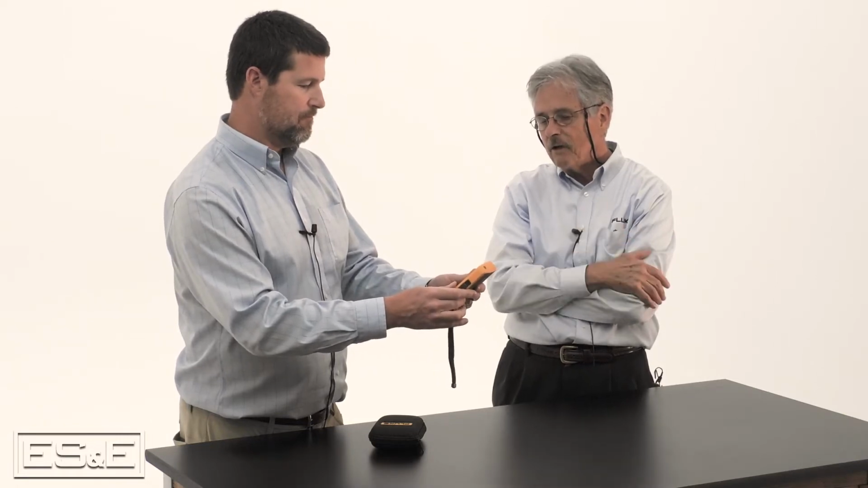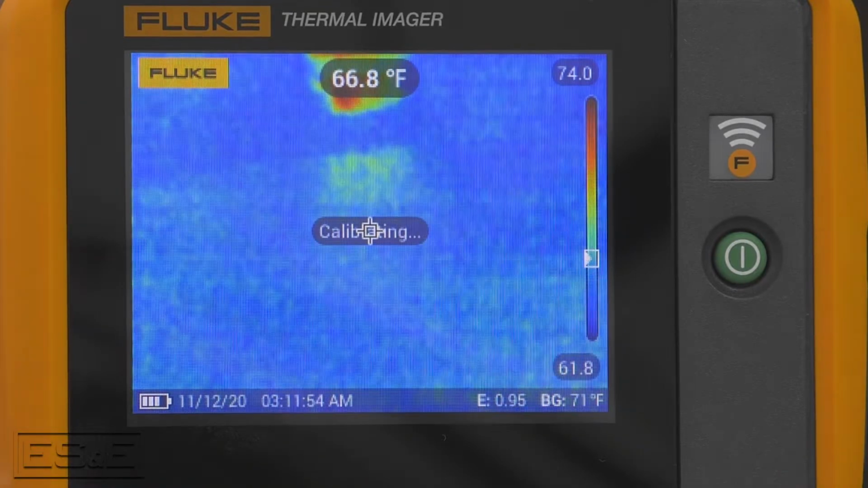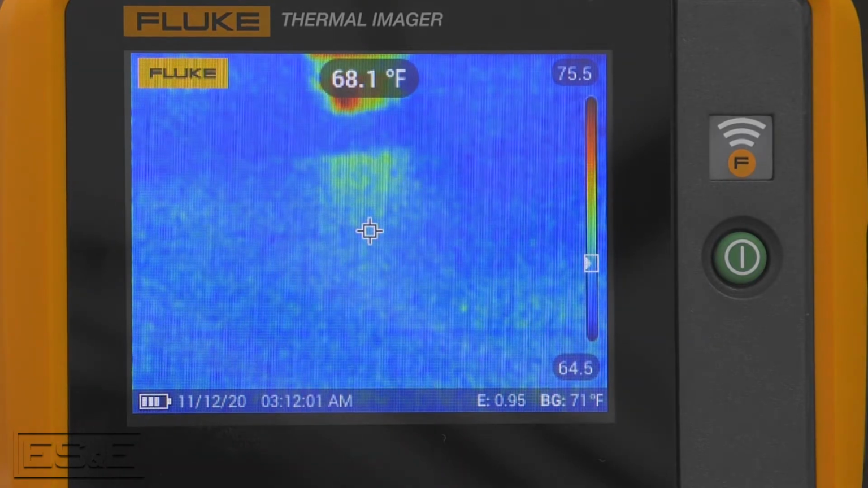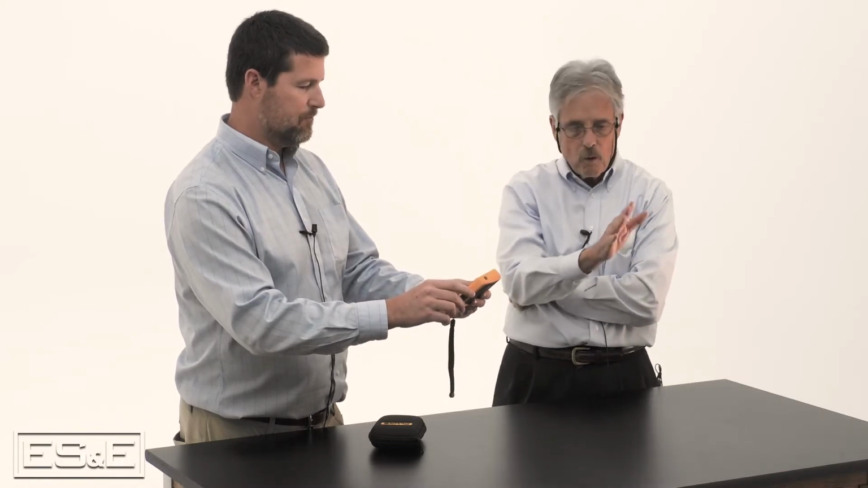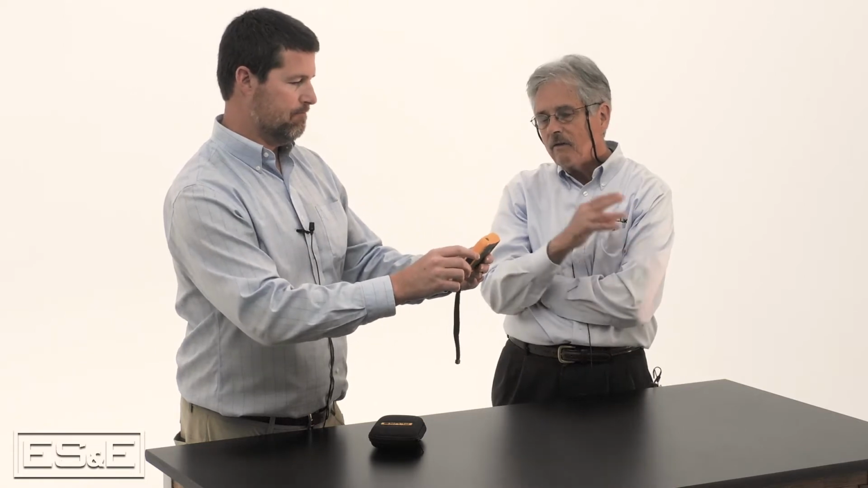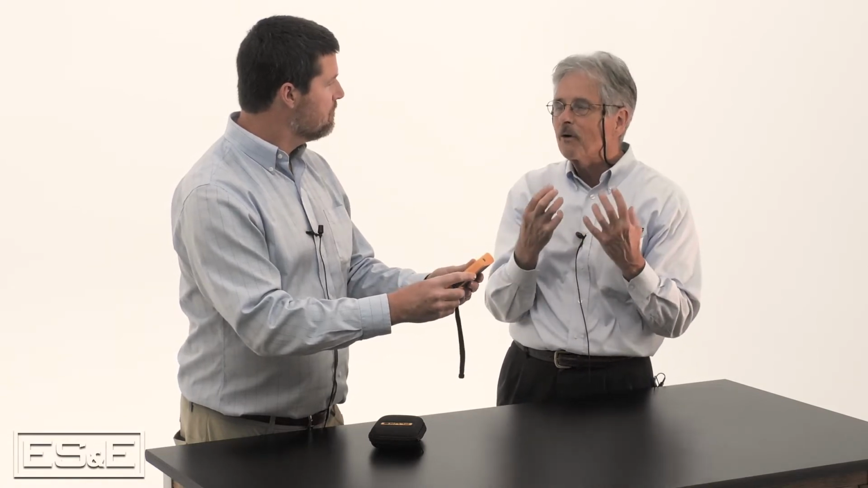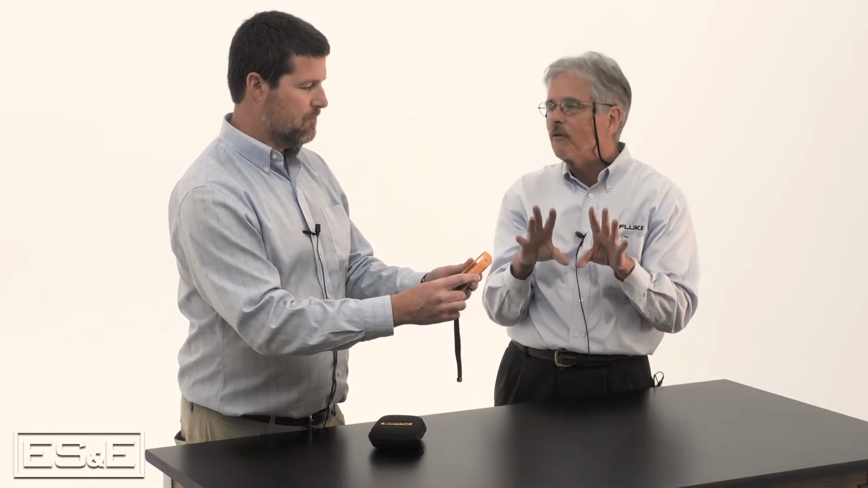Just using it simply, you look at the screen, you'll see the digital readout at the top. That is the center point temperature that's always on. That is the temperature for the little circle, the marker right in the center of the screen. So if you want to know a temperature, point at your target, you get a digital readout. Now this is a fully radiometric camera. That is, every pixel on the screen has a number, a temperature reading behind it. So the camera knows the temperature at every point on the screen.